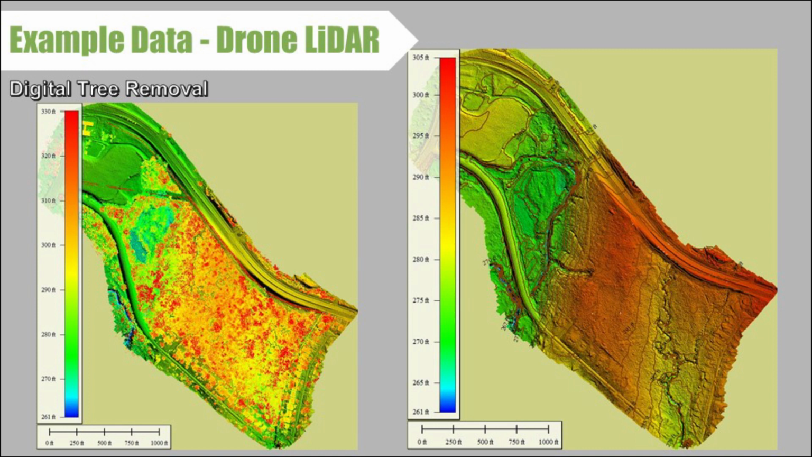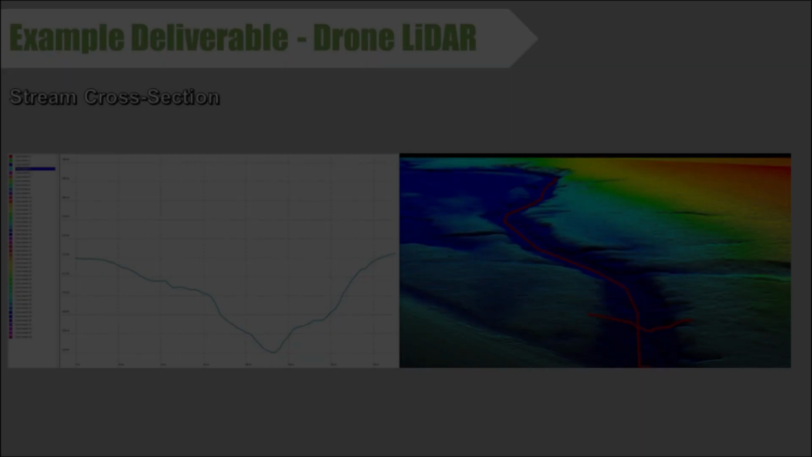Now if we look in the center area here around the creek, in this next slide we're going to be doing a close-up of that particular area.